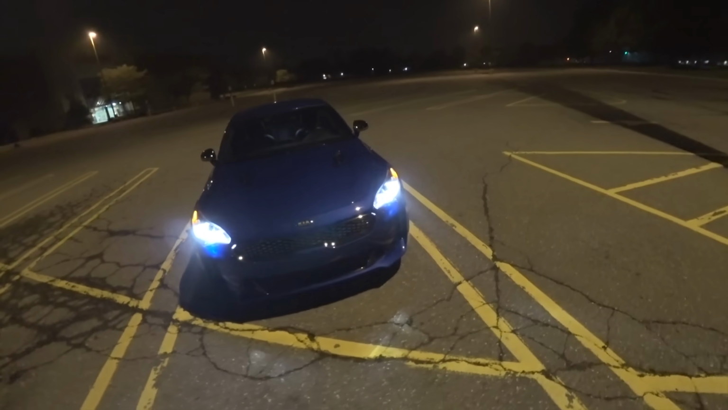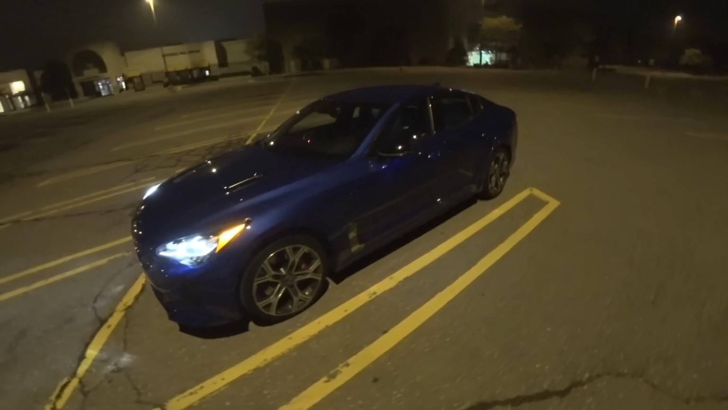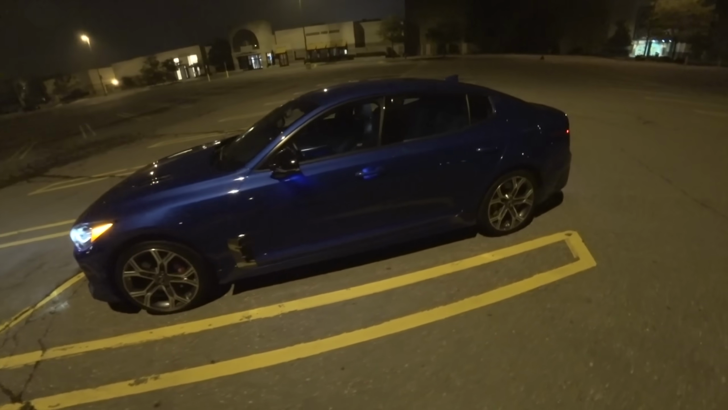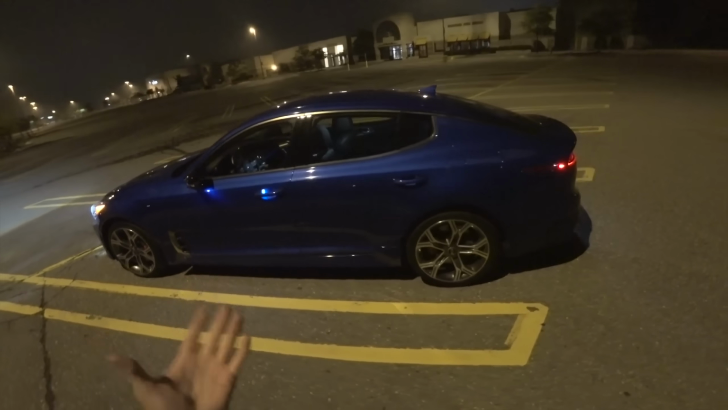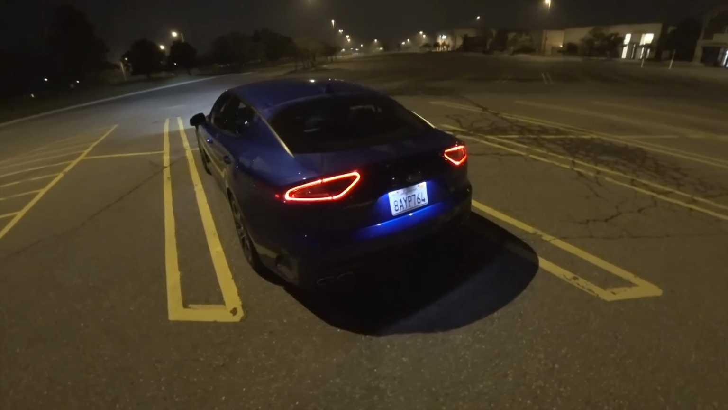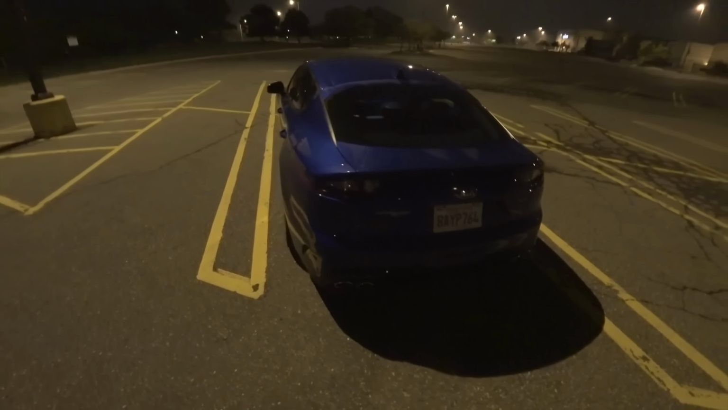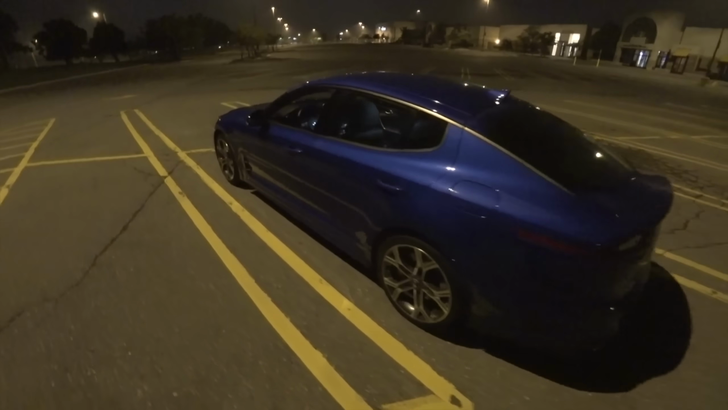This morning I'm testing the 2018 Kia Stinger GT. This is a rear-wheel drive, and I thought I'd do a POV night drive. It's early on a Sunday morning, not a lot of traffic, and we almost have the roads to ourselves. So let's take this thing out and see what it can do.